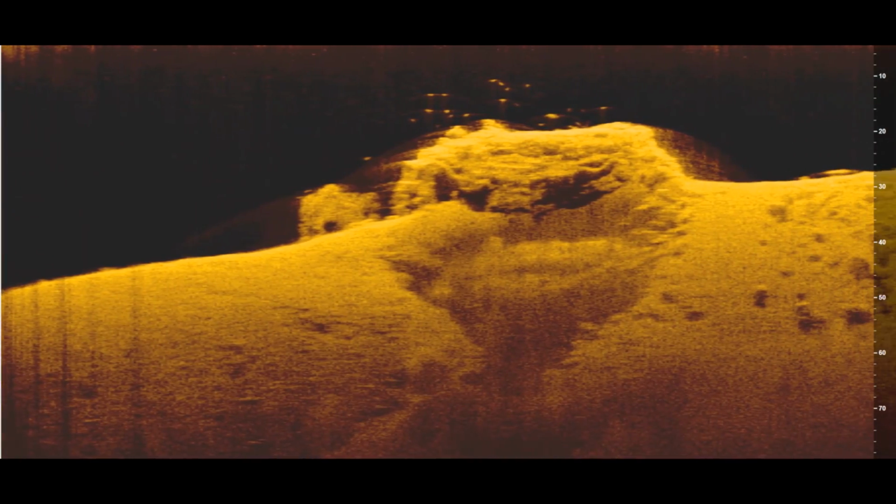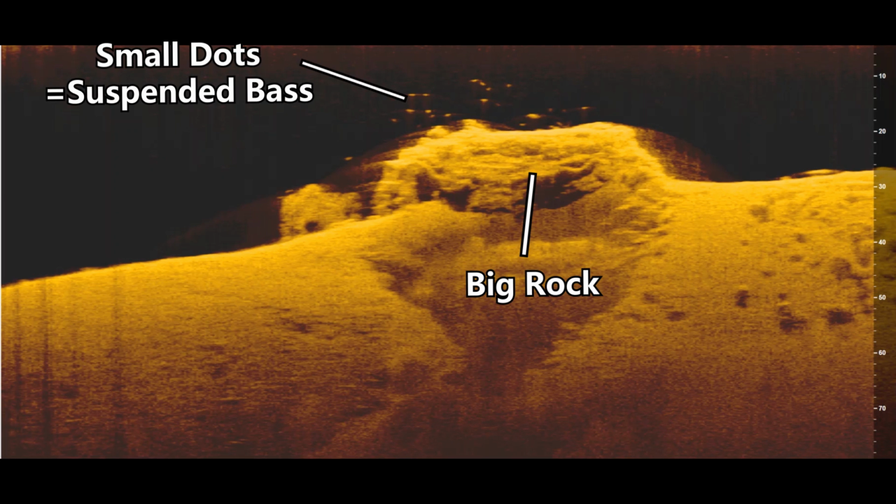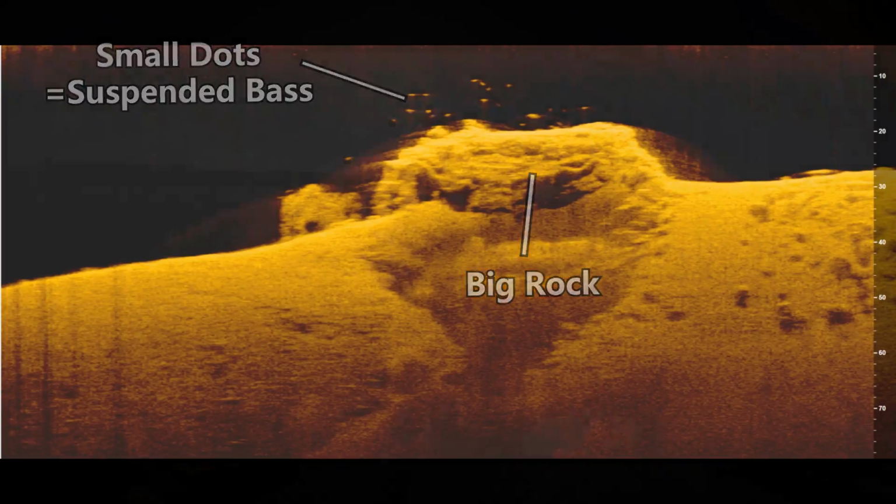And here's a look at that big rock I was talking about using my down imaging. And this is the big rock. And then if you look in the black space above the rock, again, you'll see a ton of little dots. And all those dots are suspended bass. And I got really excited when I saw this picture because I know I can normally get fish that are set up like this to bite on a swim bait.